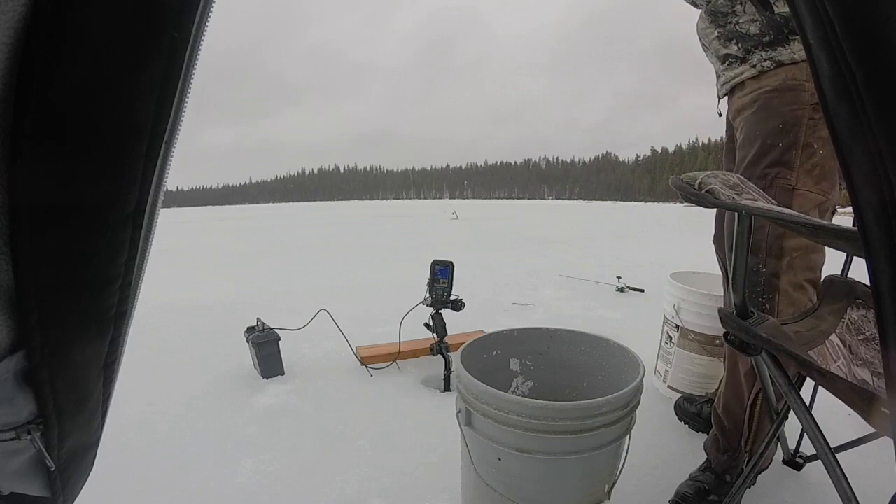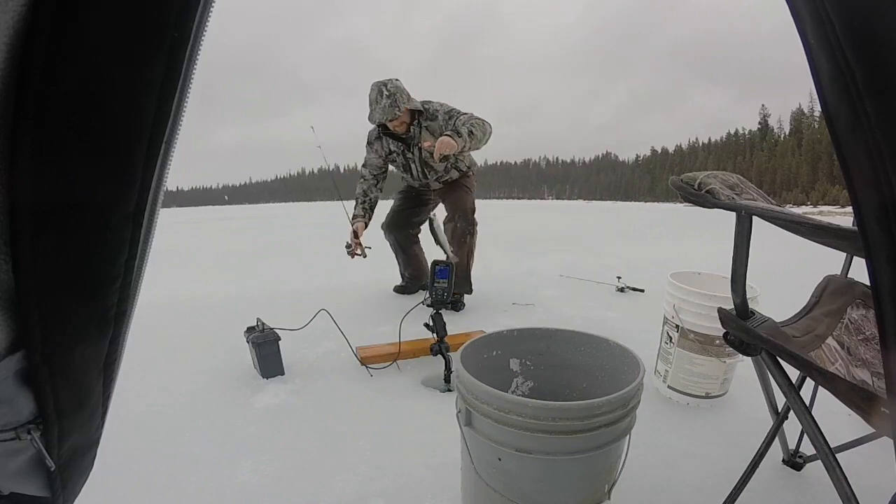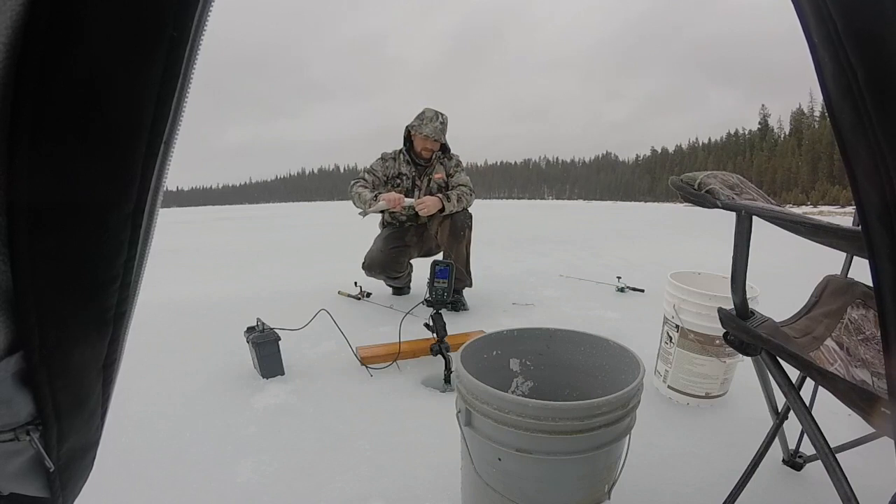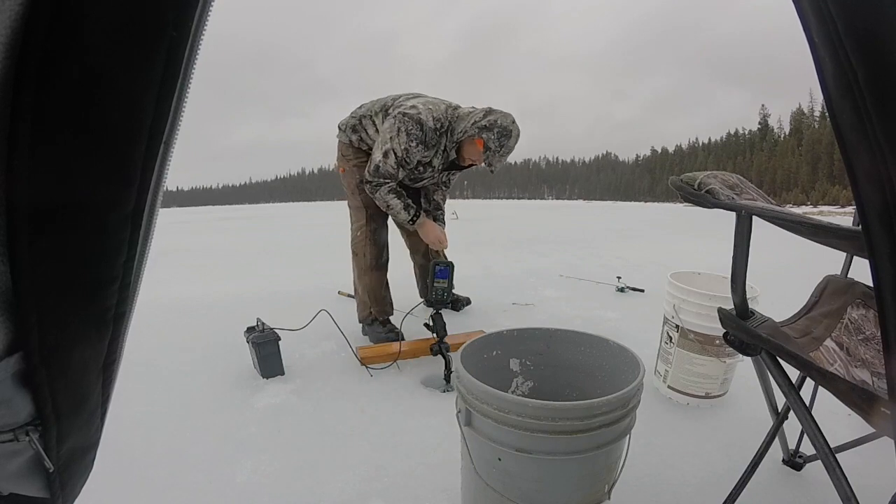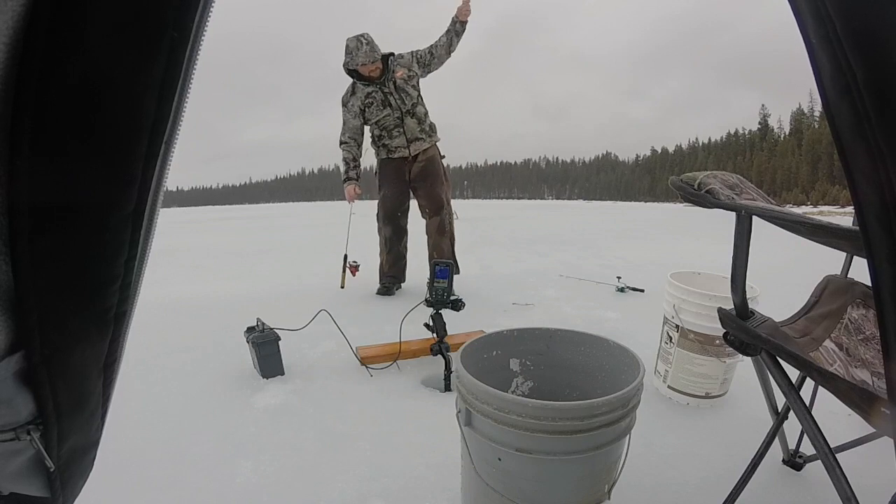Got him. Feels like a little guy, but we'll take it. Could almost be bait for that big one. See you later. Alright, I think I'll fish just a little longer. It is very cold,